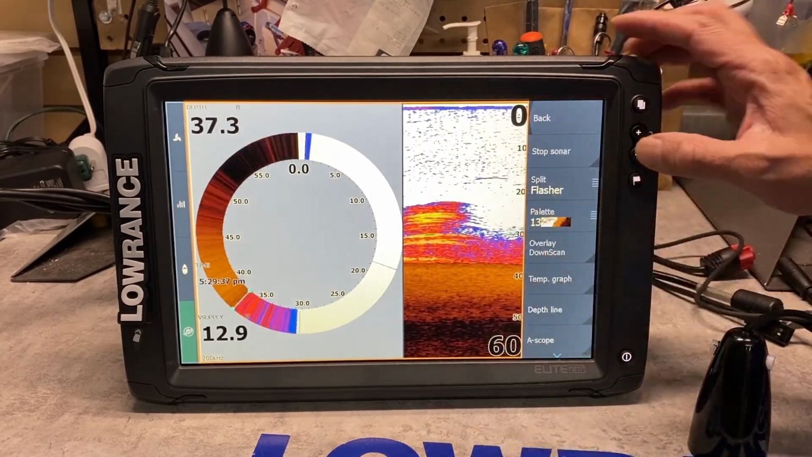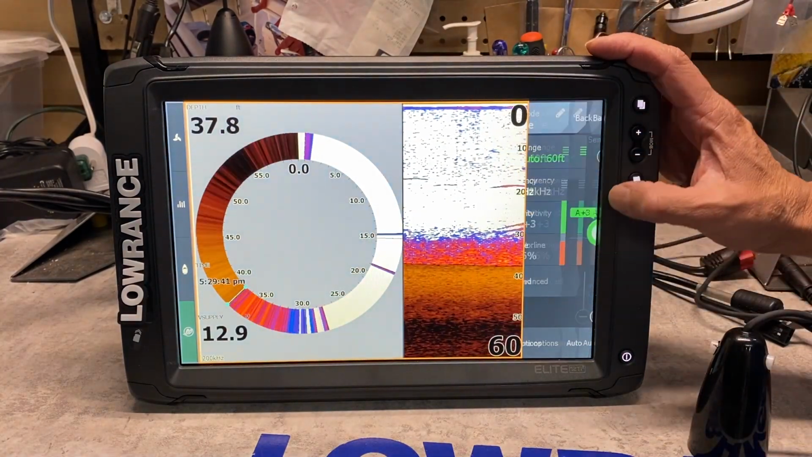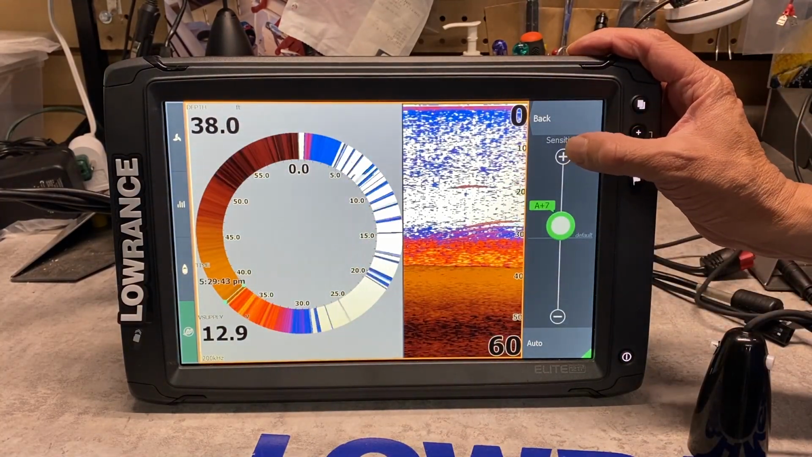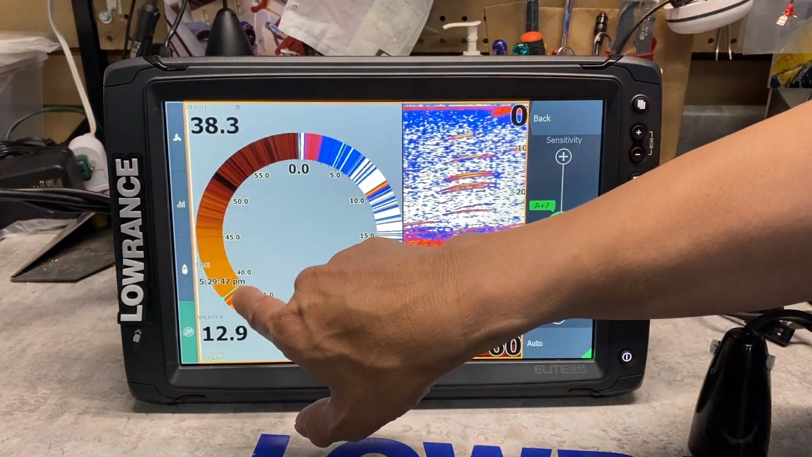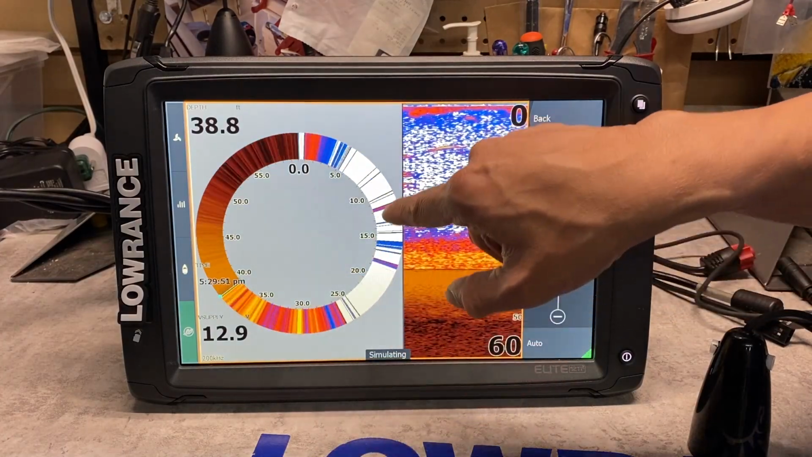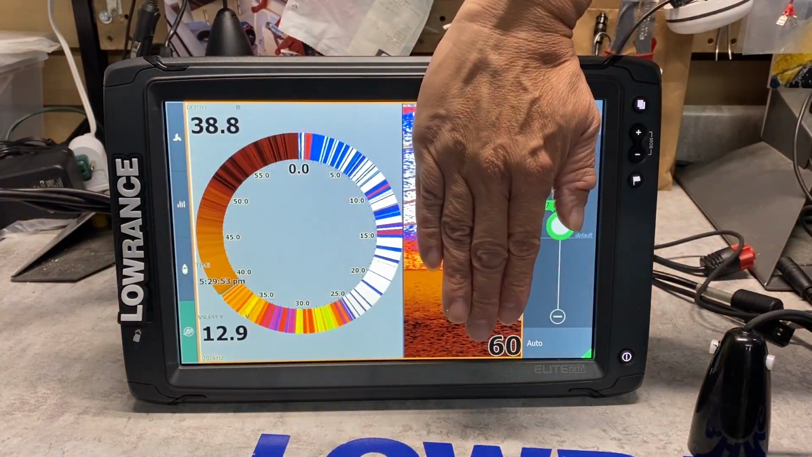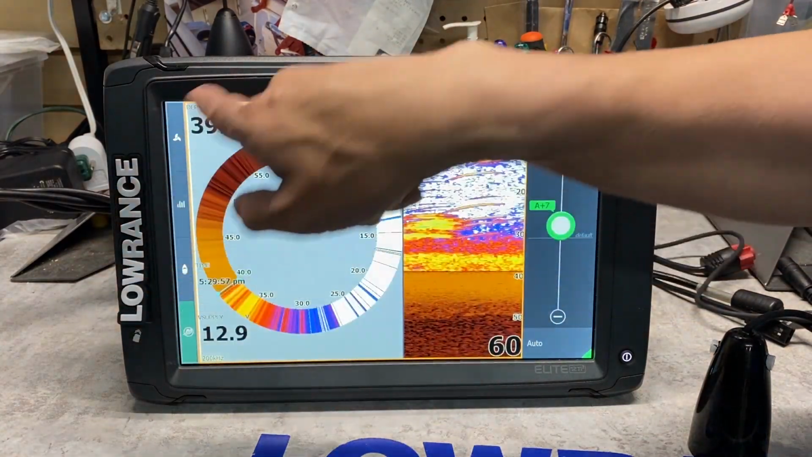I increase the sensitivity, which is the same on this screen, and it changes this screen. When I increase the sensitivity, I'm going to see the bottom of the lake, and I'm going to see certain information, but I'm having a hard time reading this system if I don't look at the sonar screen. So this is fishfinder, this is vertical flasher.